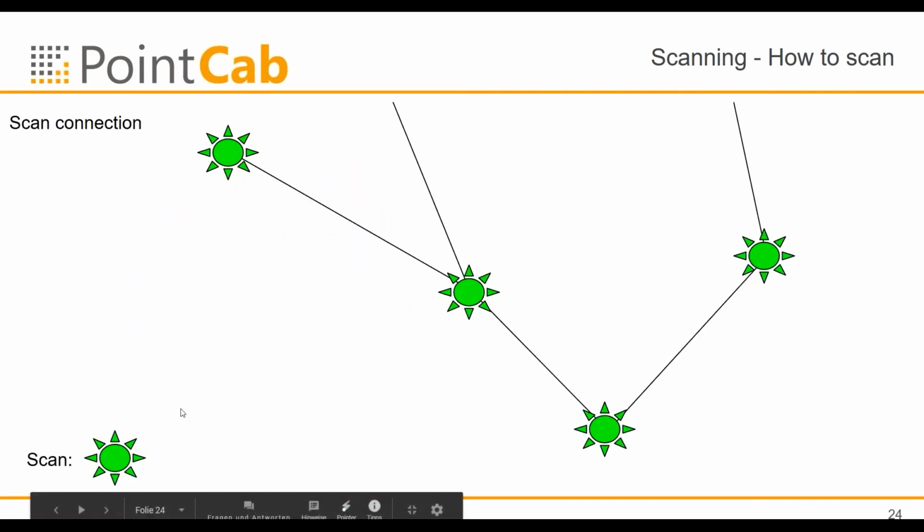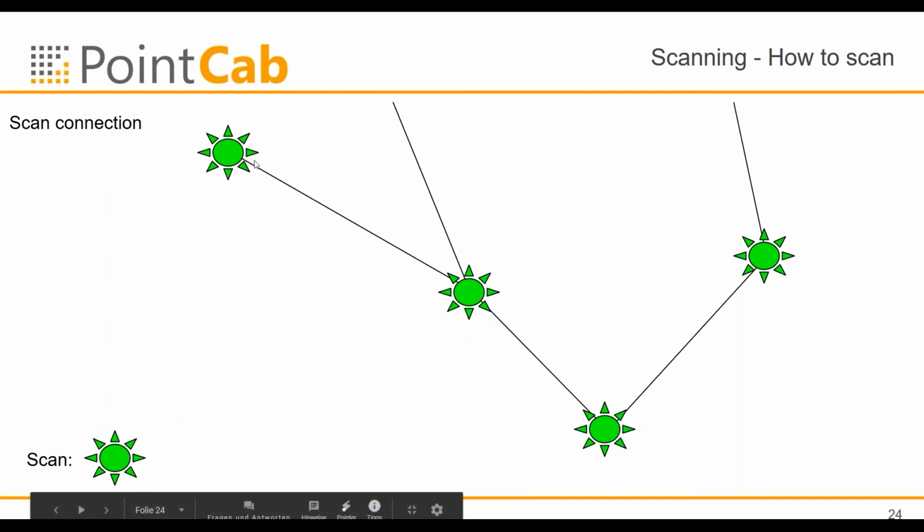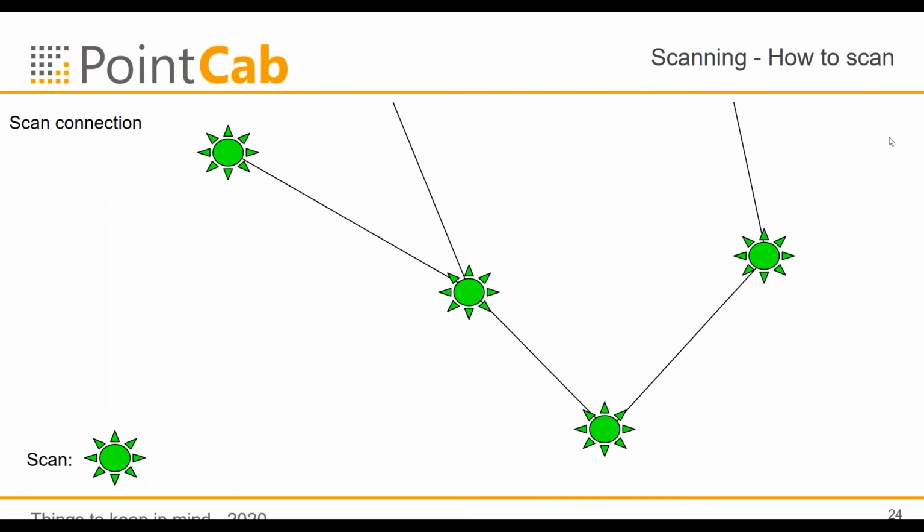Scan connections. The green suns are again our scans, and in this case you see they are connected here, meaning there are always enough features to connect these scans. But it would be a lot better if the scans are interconnected, not only a single connection, and we have a dead end here, so there's only one connection here, but it would be a lot better if they are interconnected like that.